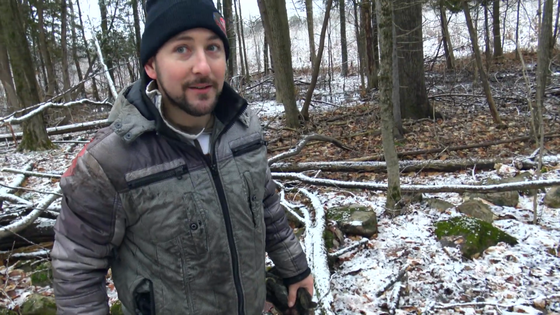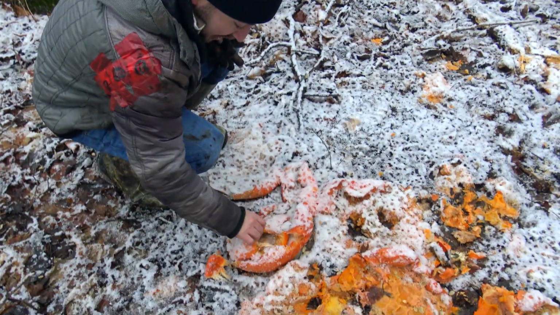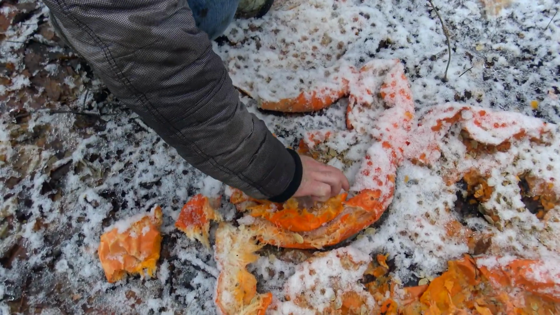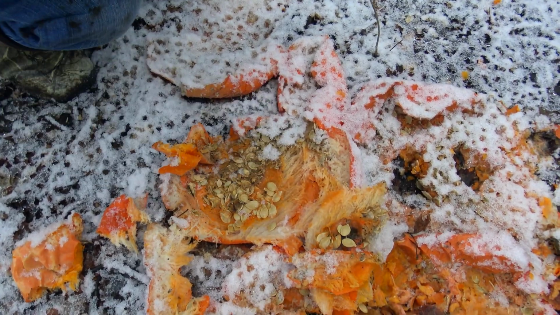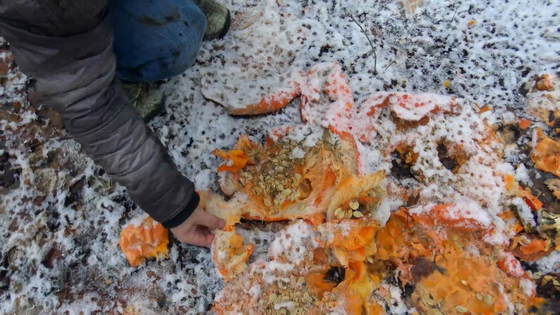I see some old seeds. Something was definitely eating this. There's nothing left in here. There's just a bit of shell. They ate the inside of the pumpkin completely here. There's a bit of, look at this. It's completely emptied. There's just a bit at the bottom there, okay? But the rest of the whole pumpkin's gone.